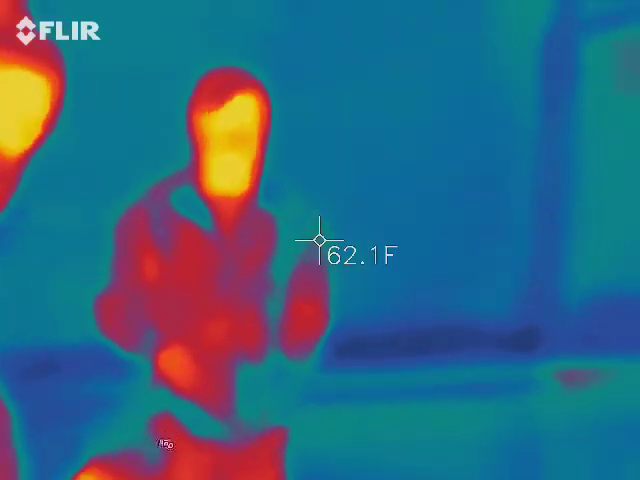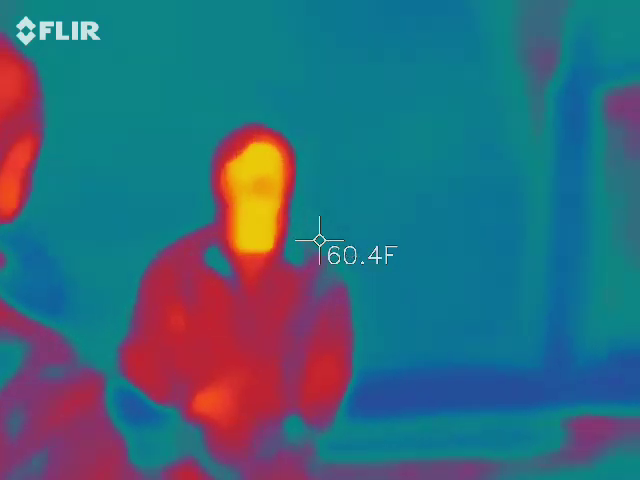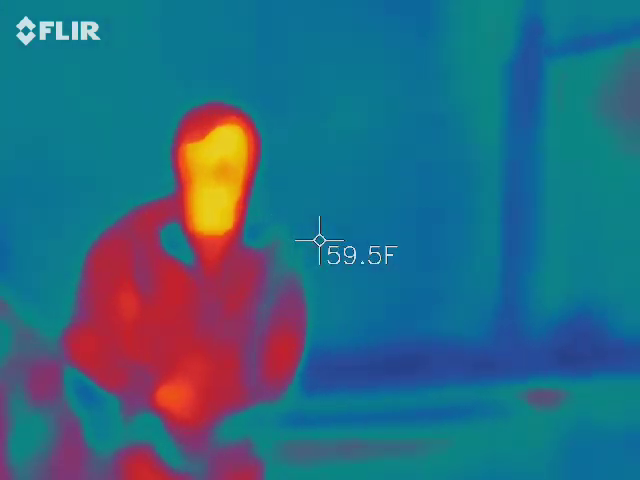No. Would someone's temperature drop? Would I be able to see that? I have not tested that theory yet. Okay. So we don't know. Inconclusive. So there's differences between possession and channeling.